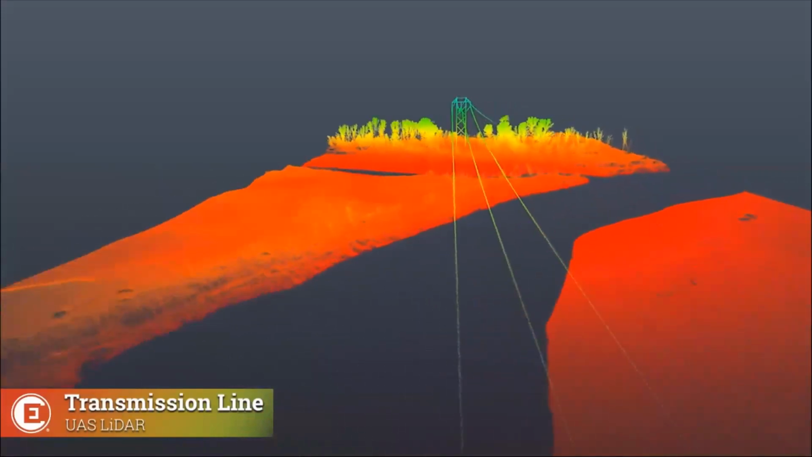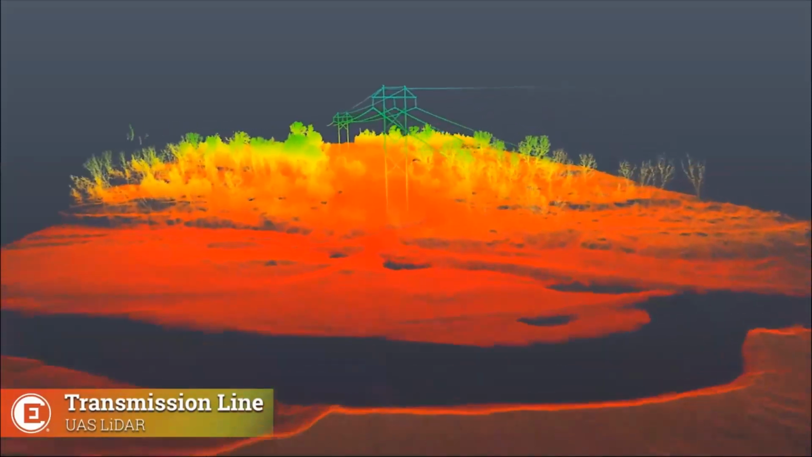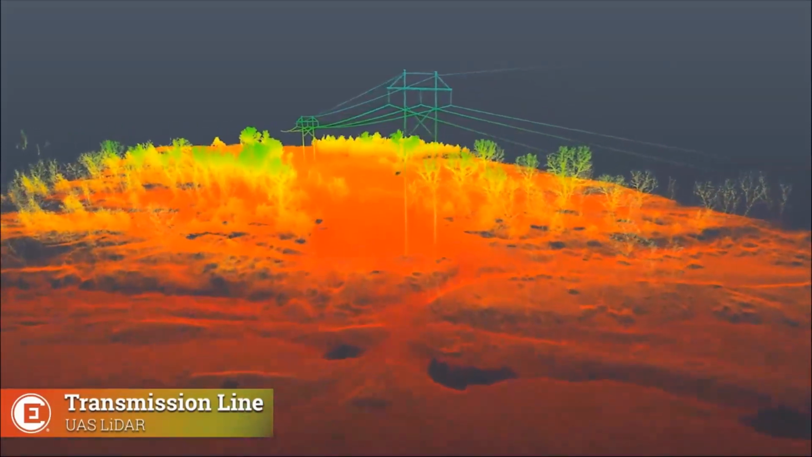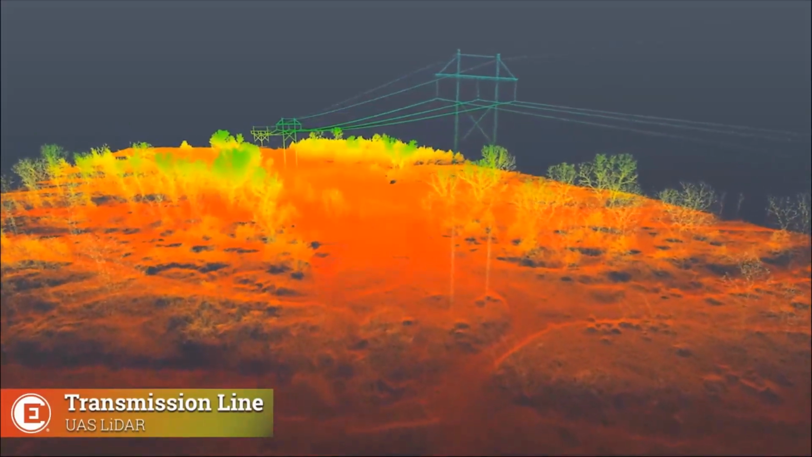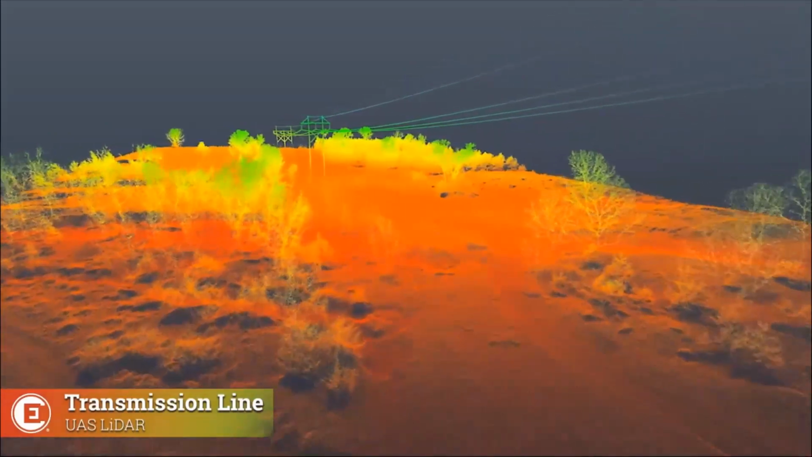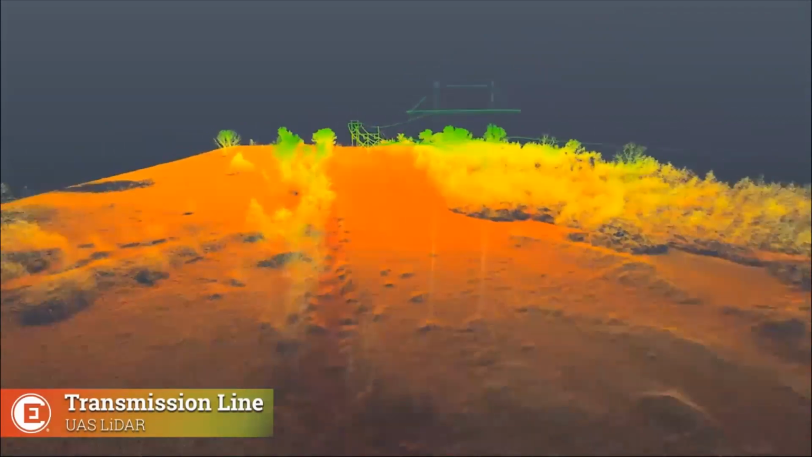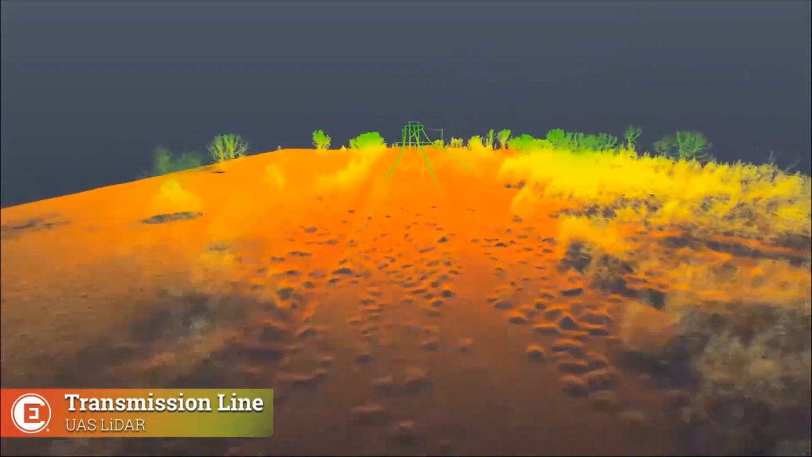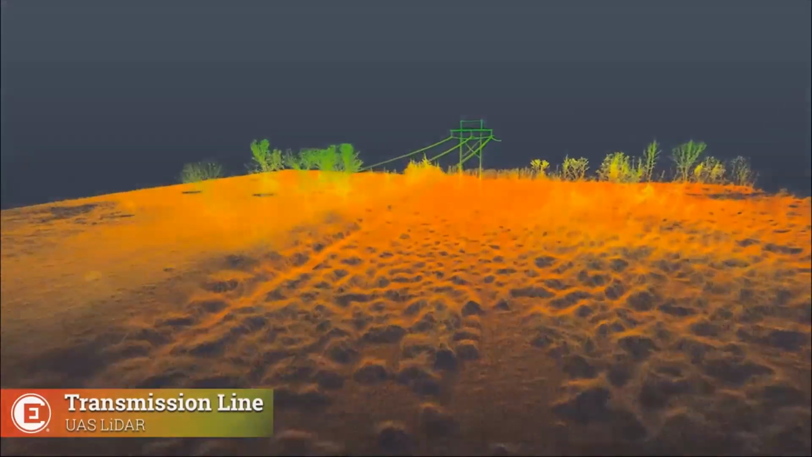And so for a transmission line project that wasn't a 20-mile project, it was 5 or 6 spans, is it really worth mobilizing a manned aircraft to fly 5 or 6 spans of transmission line? And so we utilized an unmanned system with a LiDAR sensor,